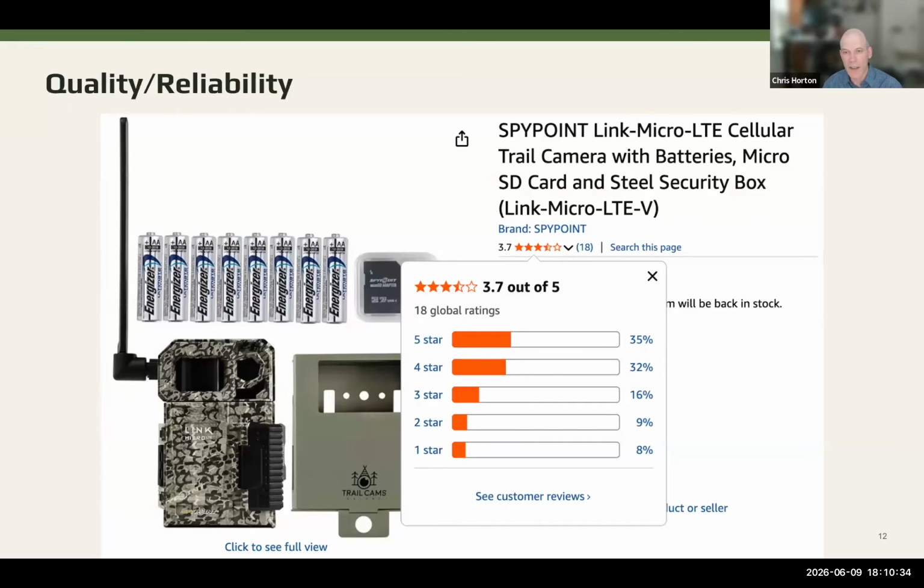And it's really easy to go onto Amazon and find some of these super cheap cameras, which is honestly the first thing that I did. So I bought this really cheap Spy Point camera. It lasted less than a year and then gave up the ghost. So as a quick way to get in, it was fine, but ultimately it wasn't robust enough for the realities of the Sierras.